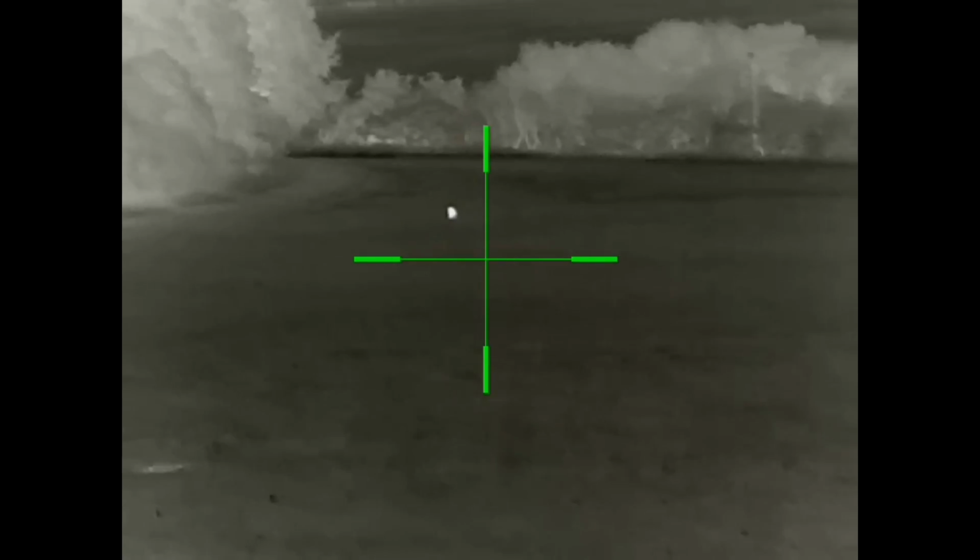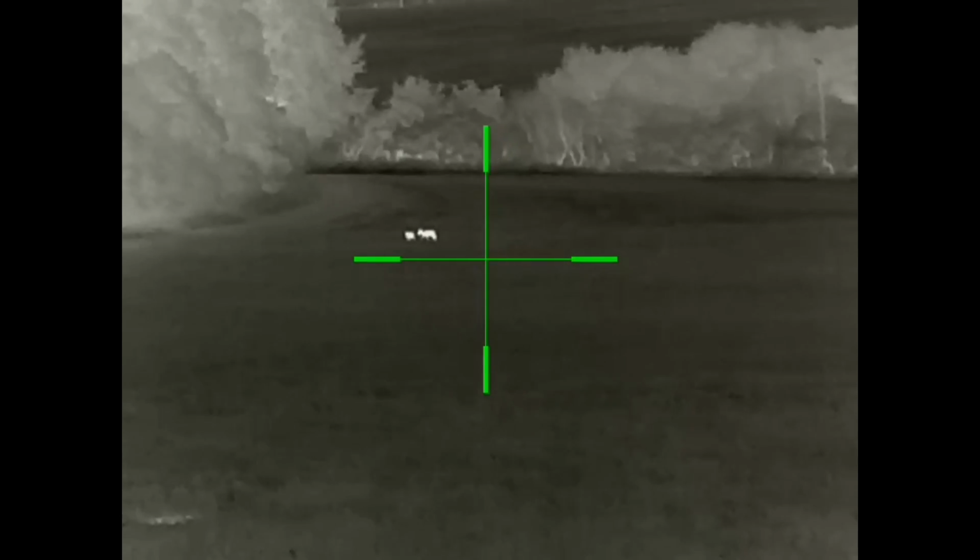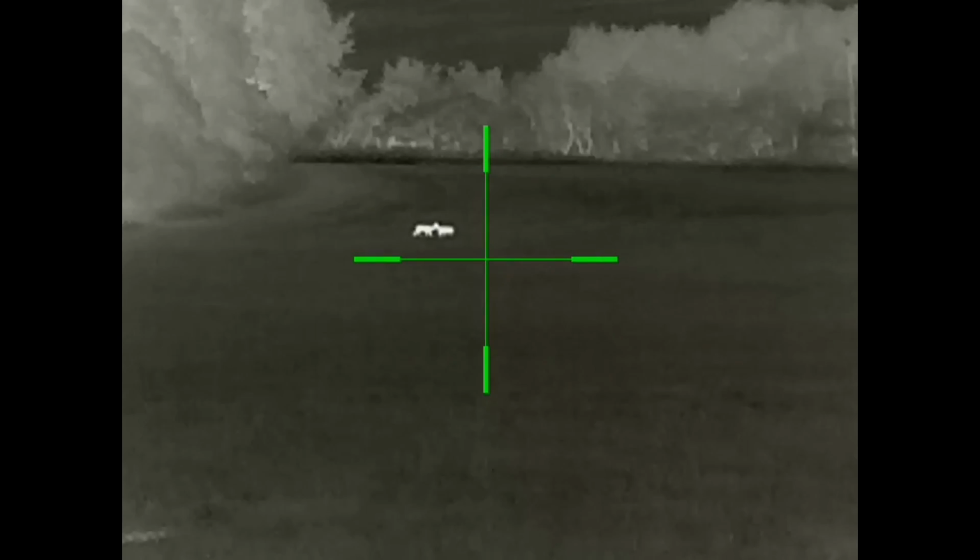Here's 2 roe deer getting amorous. The rut is on in Ayrshire. That's a buck and a doe, and he's well interested.